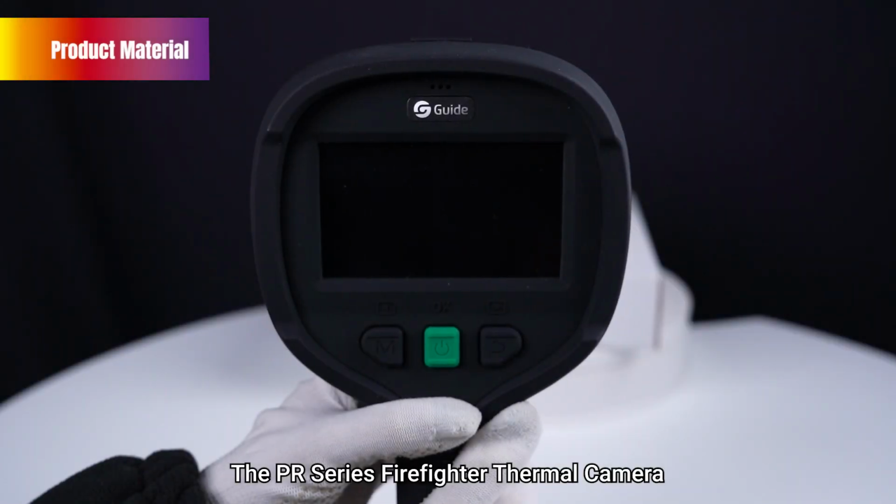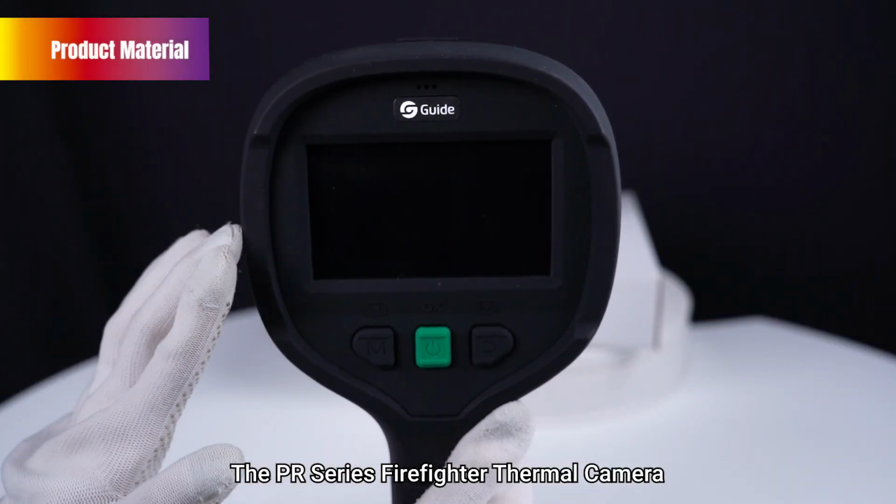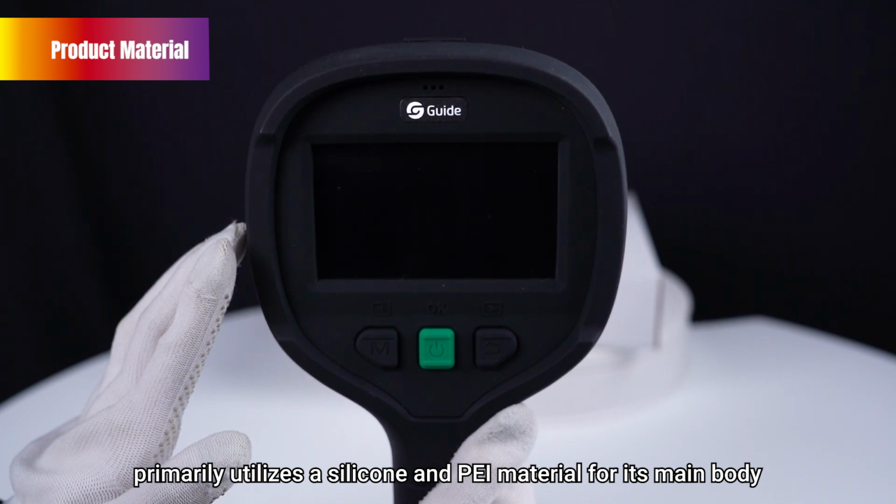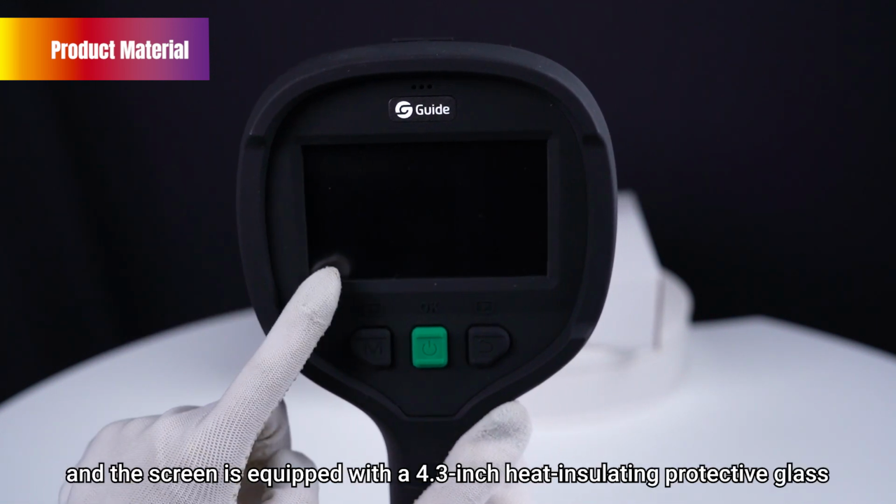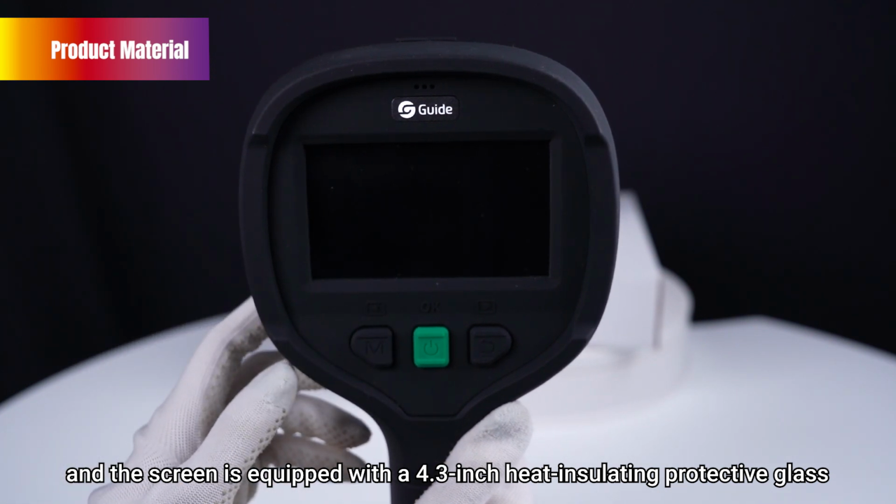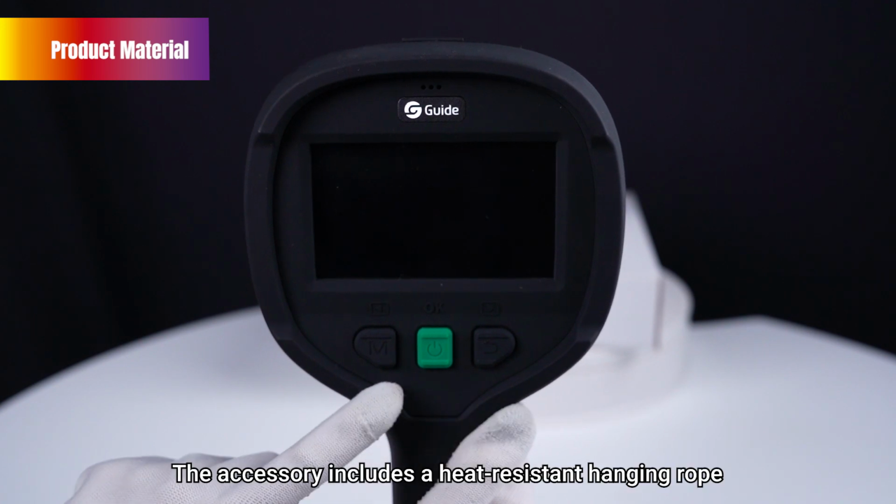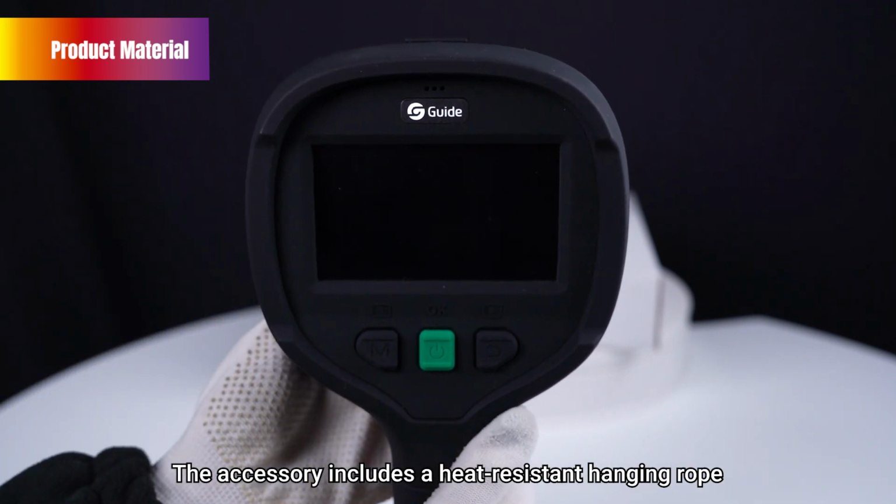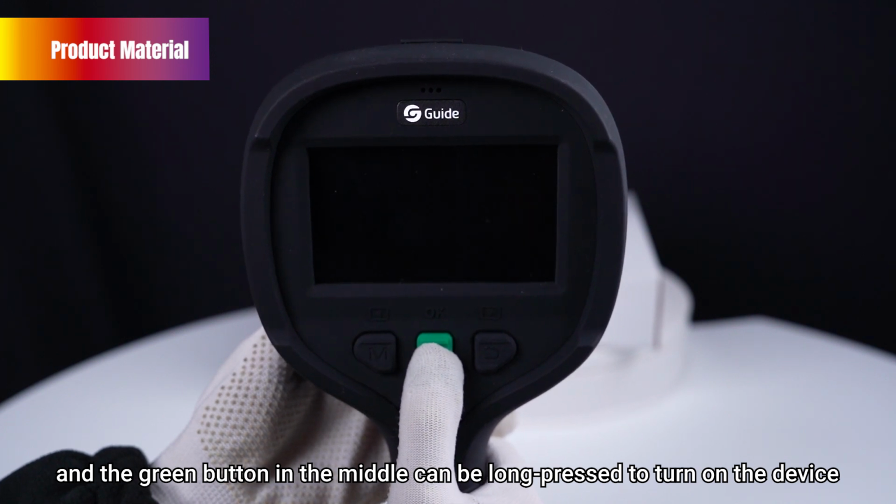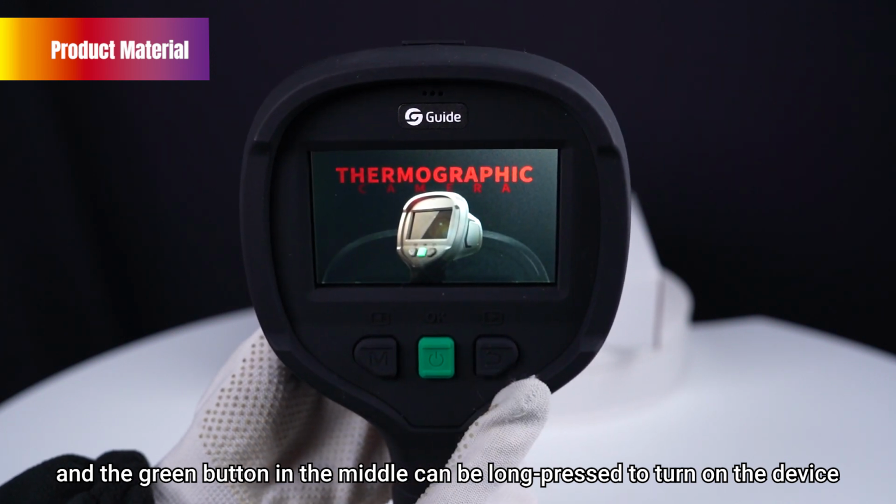The PR series firefighter thermal camera primarily utilizes a silicone and PEI material for its main body, and the screen is equipped with a 4.3-inch heat-insulating protective glass. The accessory includes a heat-resistant hanging rope, and the green button in the middle can be long pressed to turn on the device.